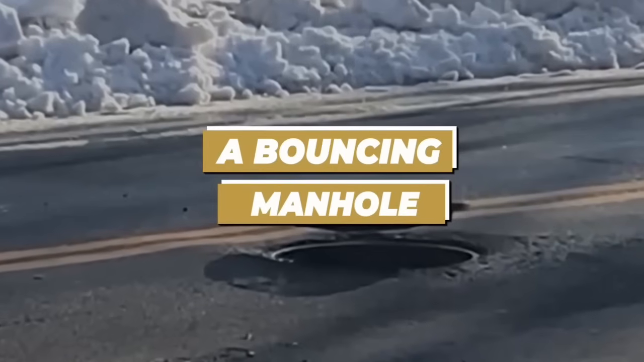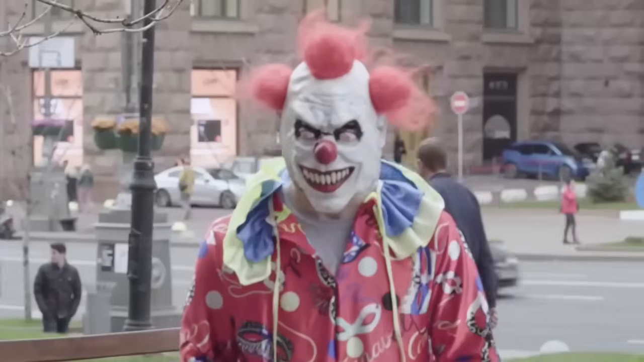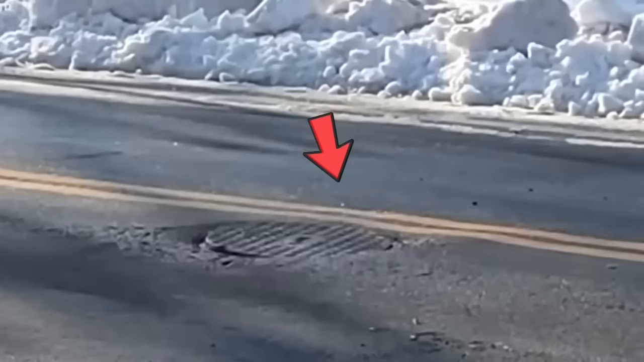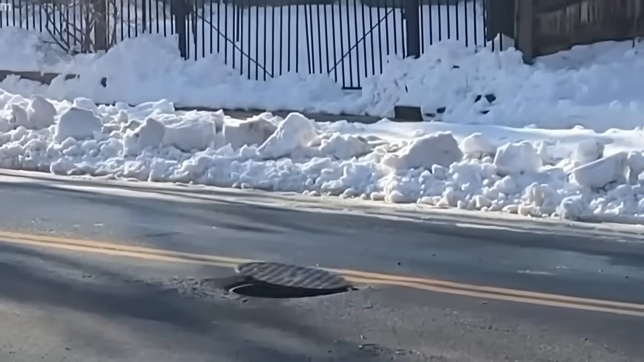A bouncing manhole. What are your first thoughts when you see the video? Is it a ghost, a scary clown, or an air bubble? To me, it looked like something out of a scary movie. You try going near and someone will pull you inside.